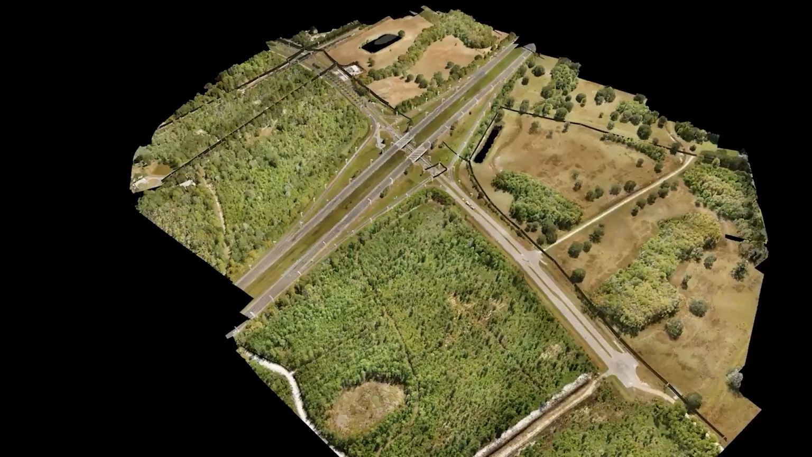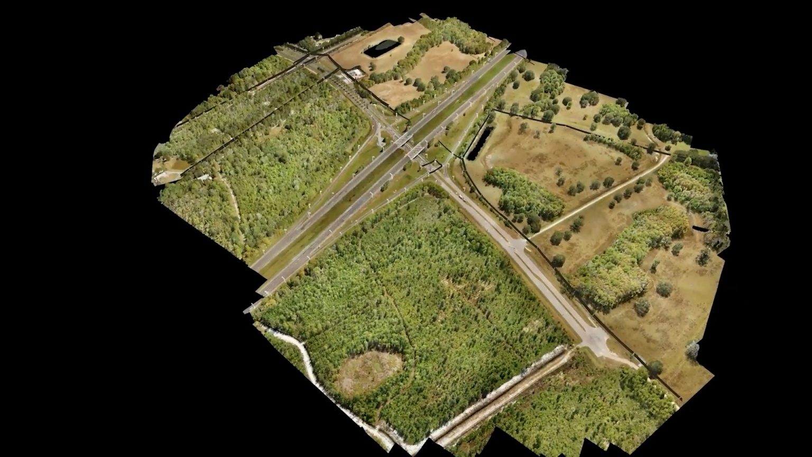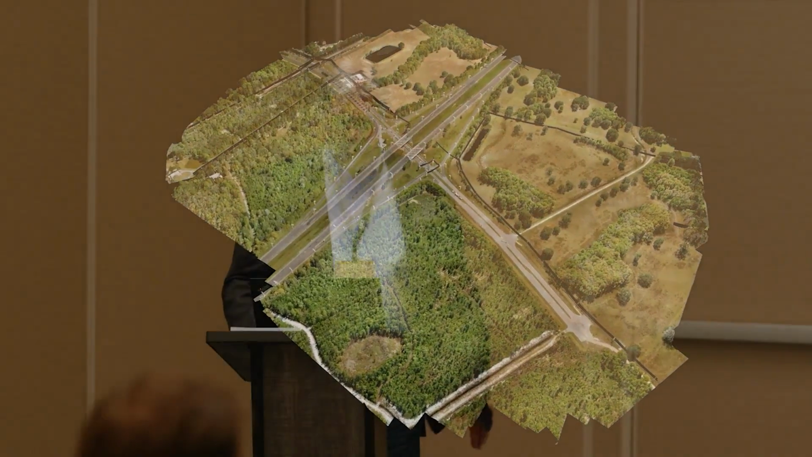All right, so that was basically just a fly through with the 3D point cloud, the CAD file overlaid, and to get into some of the details we're going to talk about today.